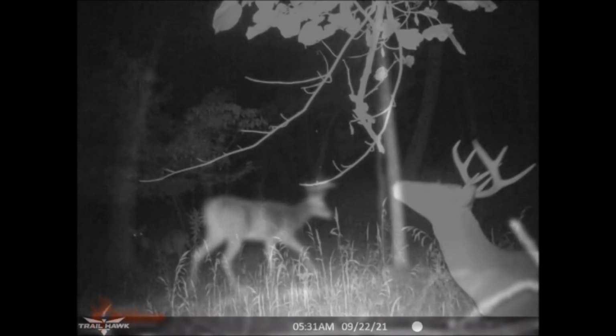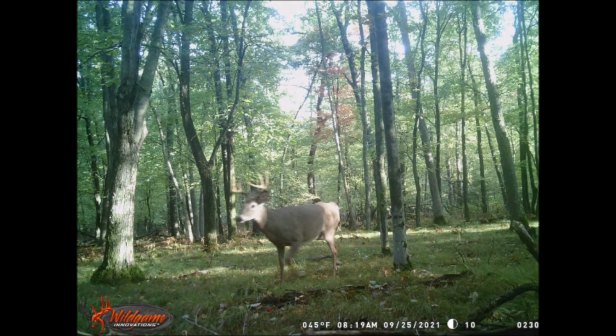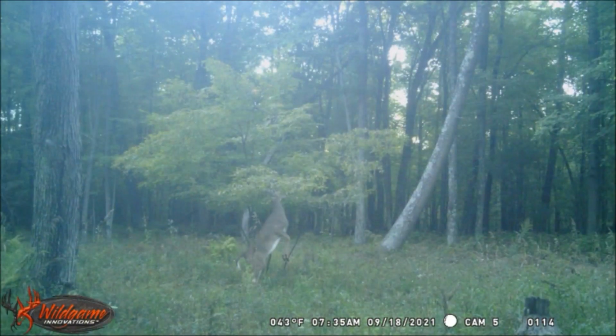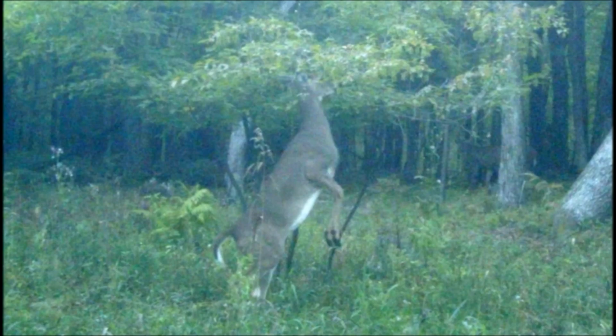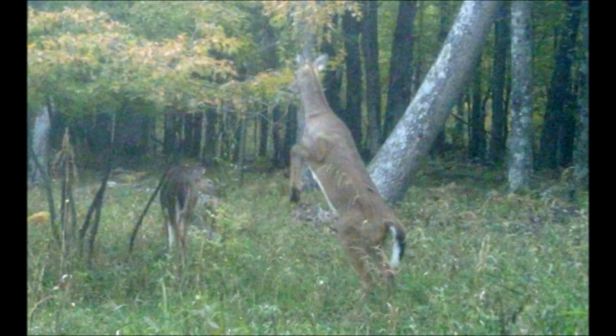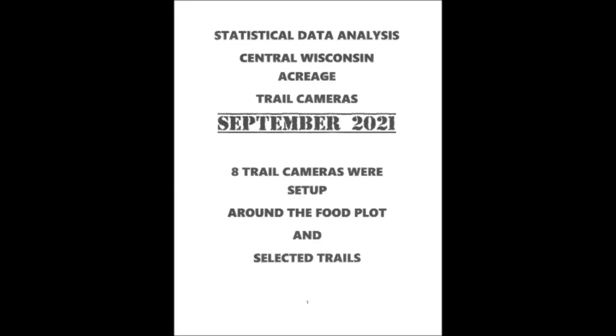Now the bucks continued to move about the area on the food plot and on trails through the end of September. And even the does were busy checking out the buck scents. Looks like everything is falling into place for the RO360 crew's fall bow season. Let's take a look at the September trail cam data intel.